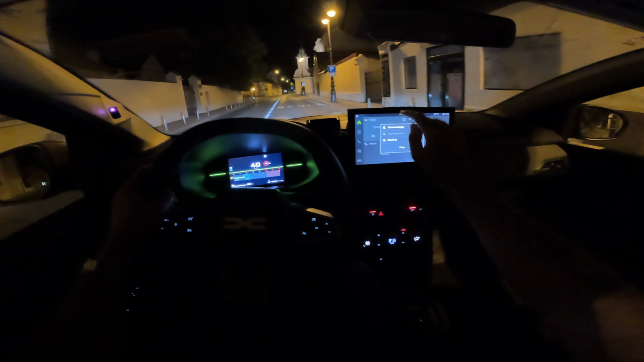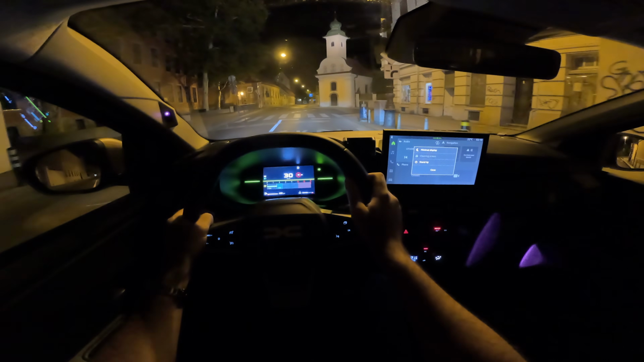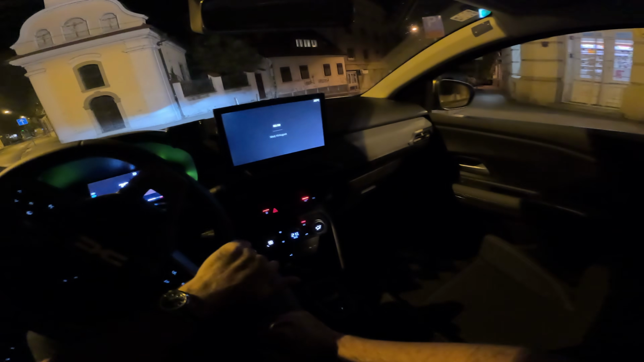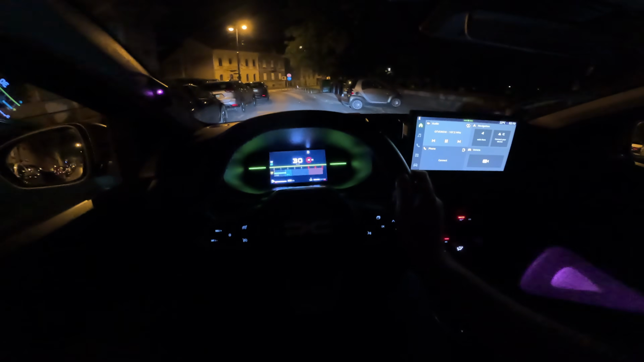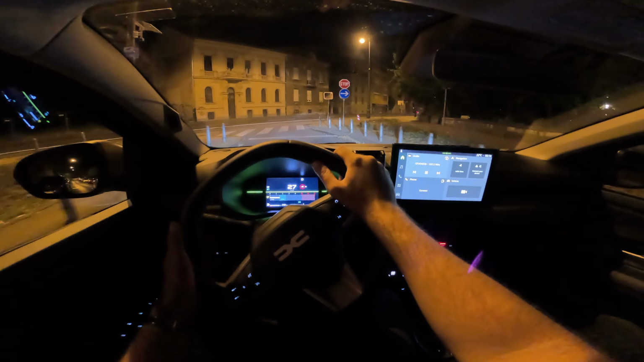Anyway, now you can also have the cleaning screen, but you will need to be stationary for that, and also standby as well with date and time. Now again, let's press LPG. There we go.